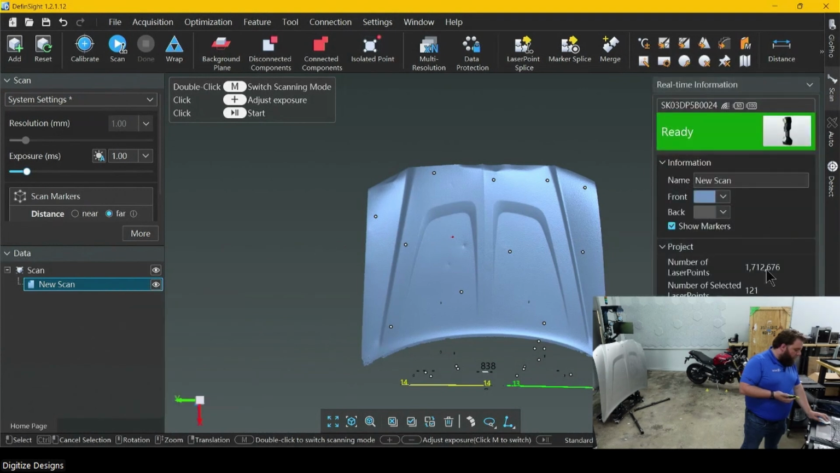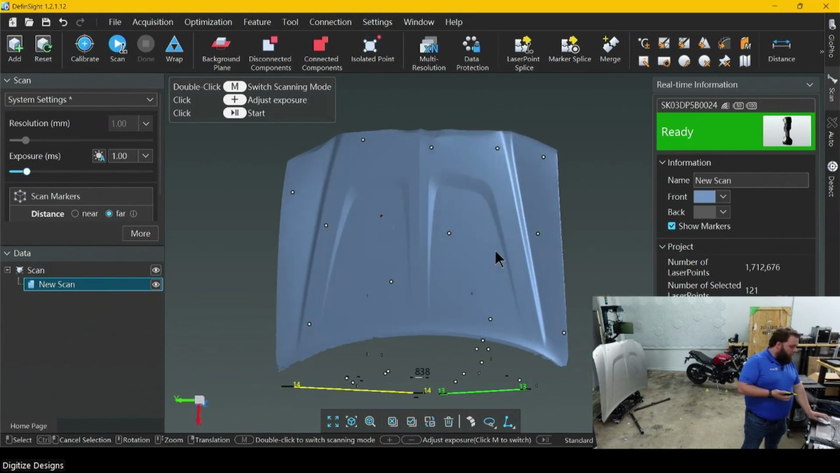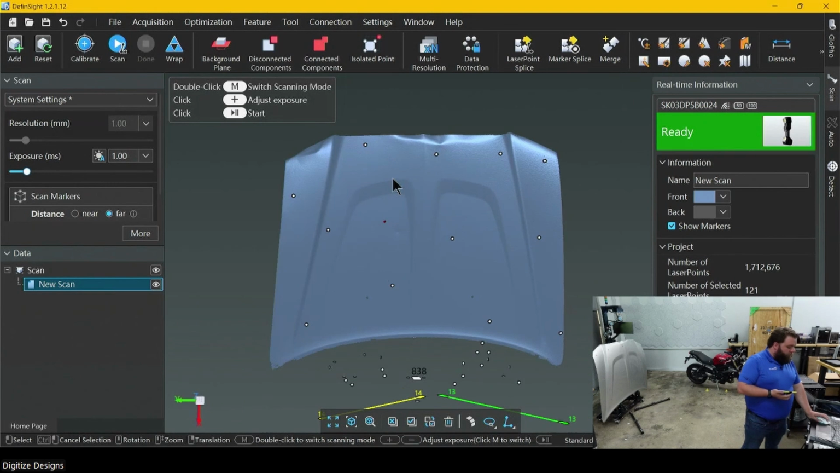There we go. Just a million and change. That's not a ton at all for a SCANTECH scan. I've done stuff up to like 40, 50 million points and higher. But you can imagine this one hood was a million and change.